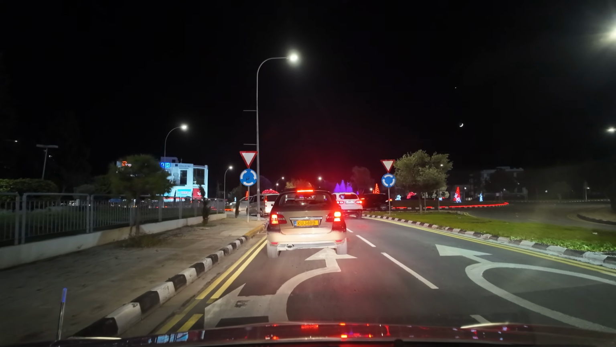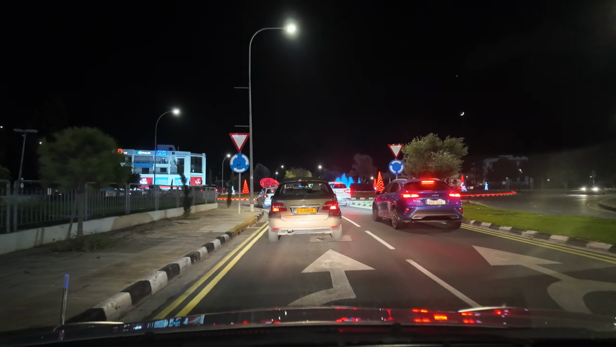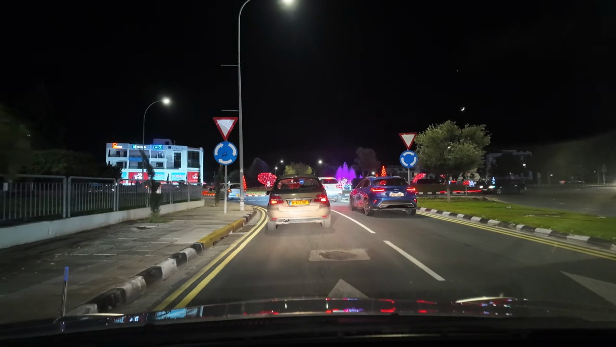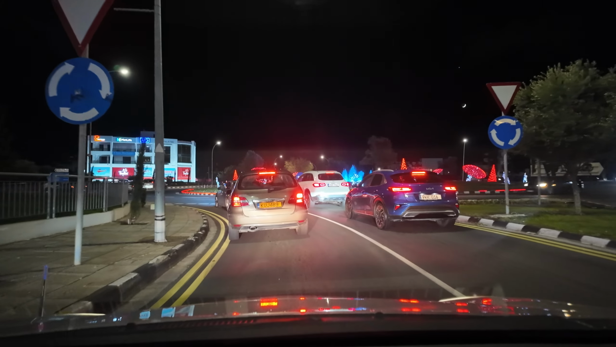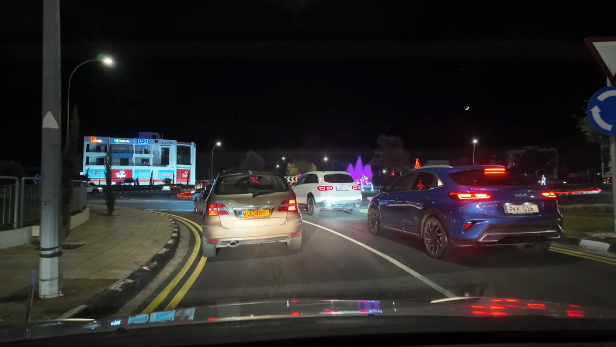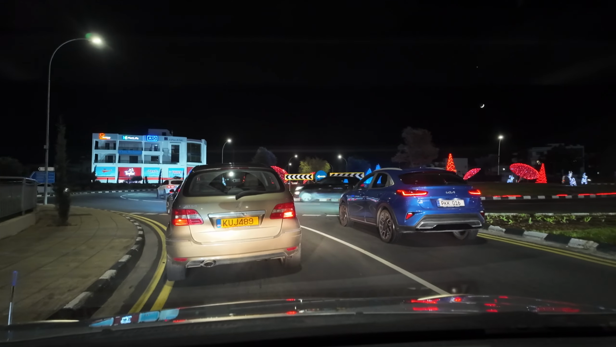Now, look beyond the brake lights on the cars. That's the former Debenhams roundabout, and there's 1 or 2 Christmas decorations and a fountain changing colours as it shoots its stuff into the sky. We're going to take a left and head out onto the airport's road.